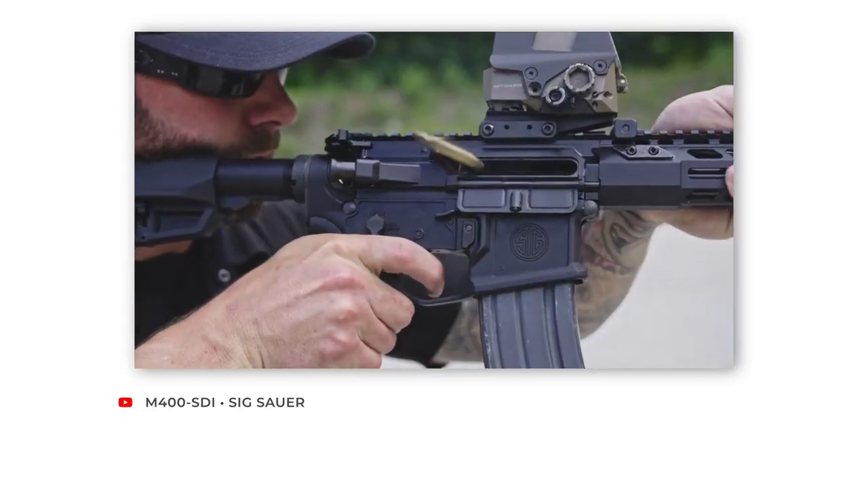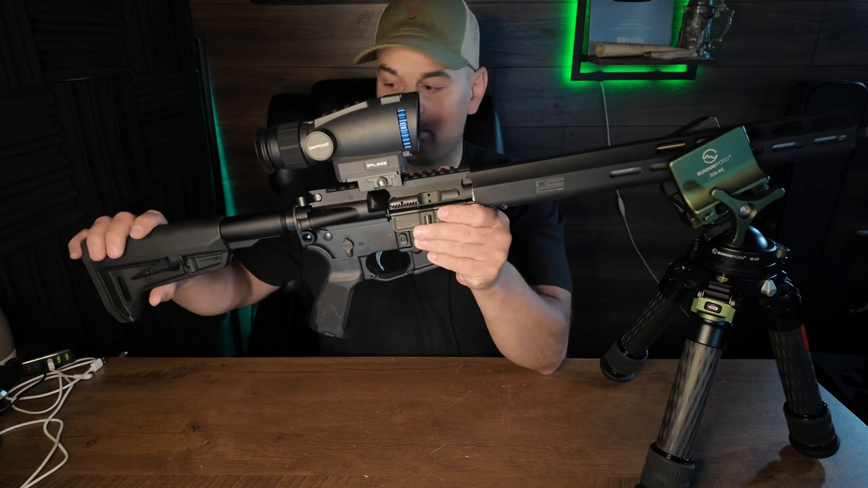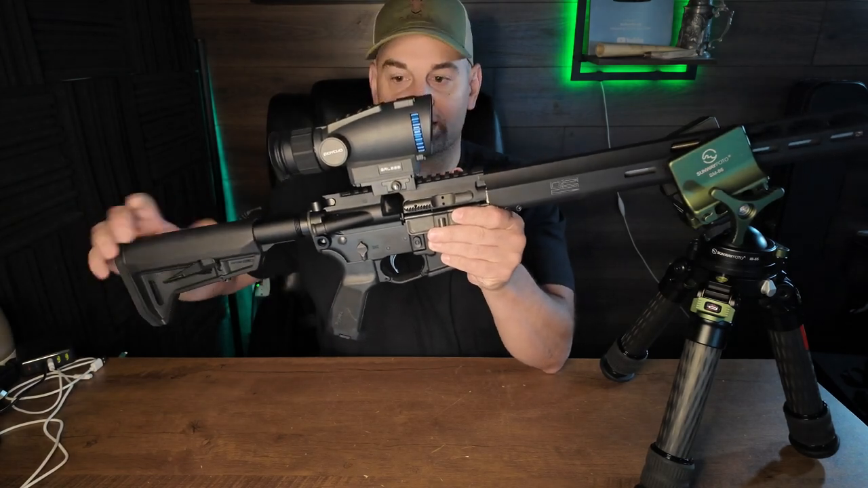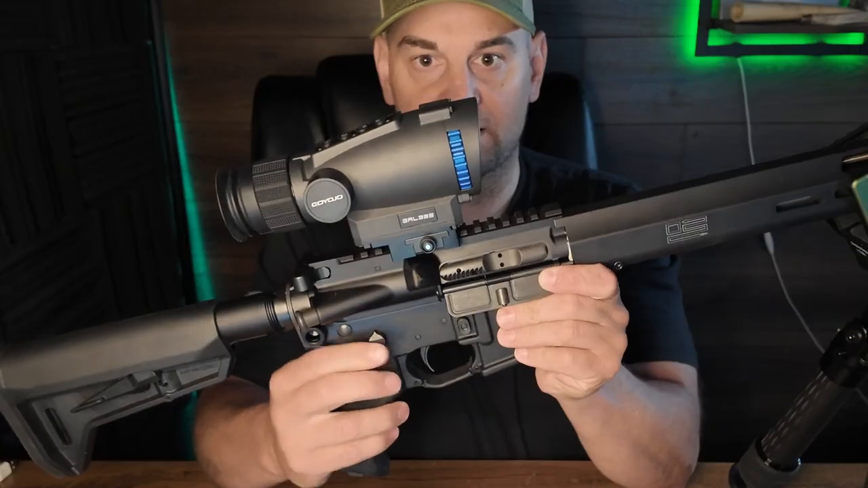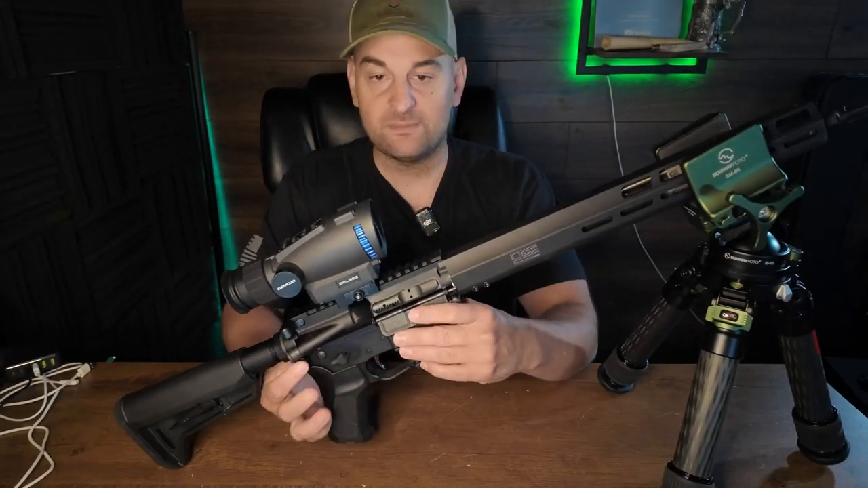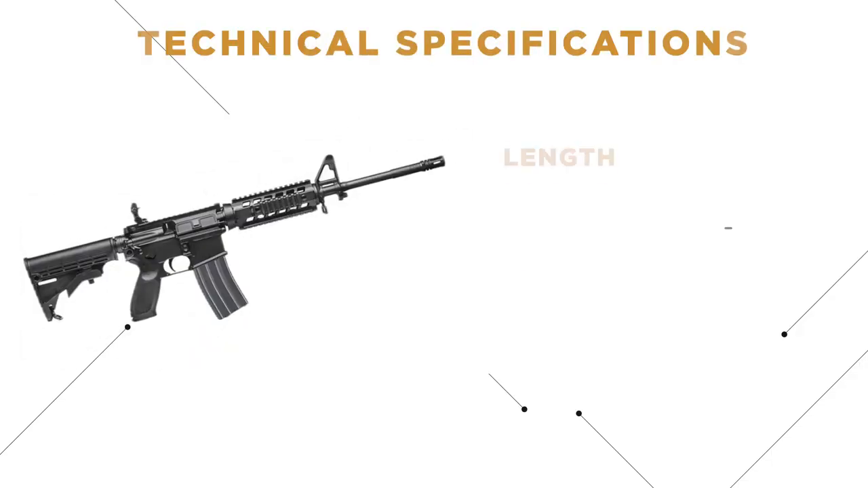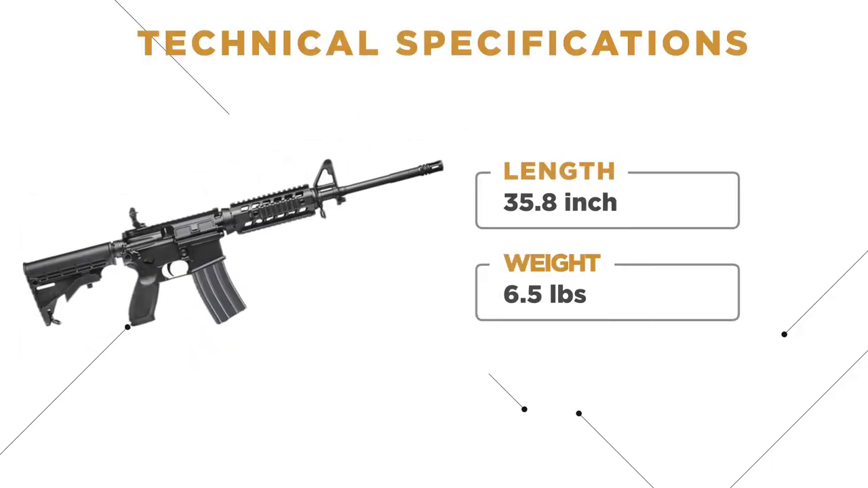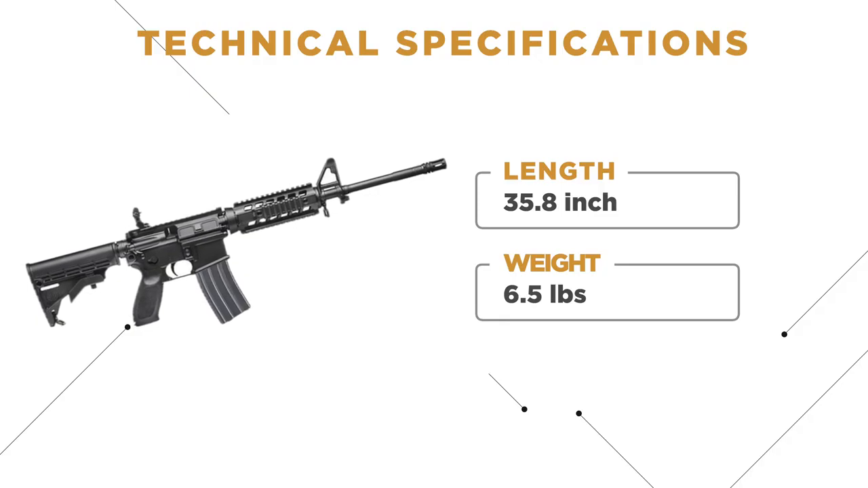stainless barrel. It uses a mid-length gas system, has a 6-position mag pull butt stock. What I really like about it is it has an ambidextrous safety. That's very nice. And it has lower receiver QD mounts built into it, and an ambidextrous mag release. The overall length of it is 35.8 inches long, and it weighs 6.5 pounds.